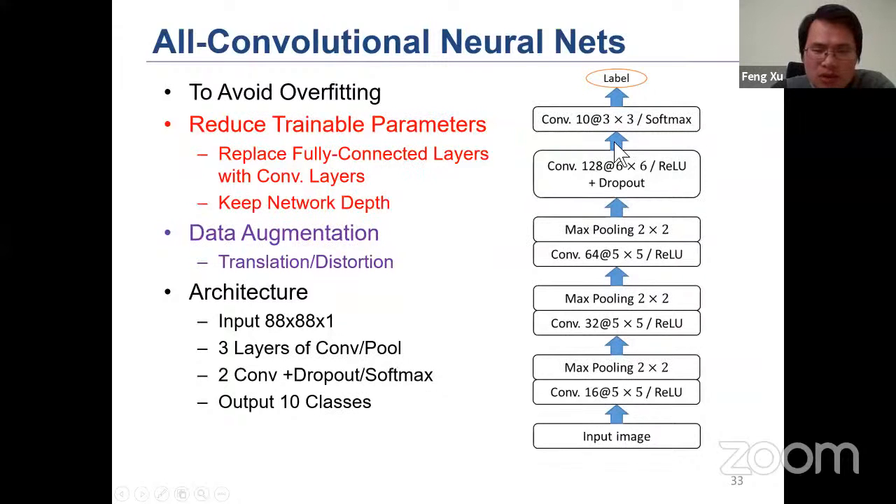And we first devised a very simple neural network. It's all convolutional, meaning that all layers are convolution layers without fully connected layers, because we are trying to reduce the number of tunable parameters.